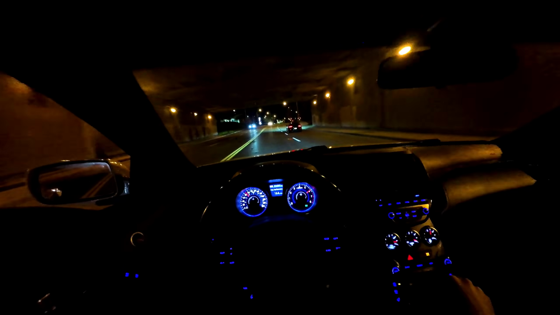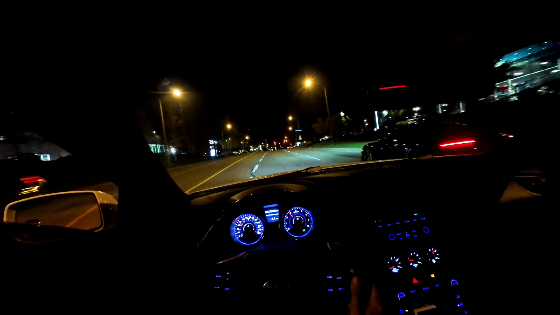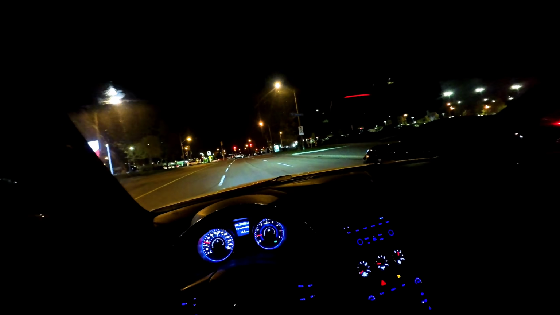Nothing. Wow, he didn't even do anything. We're gonna get right behind him though. I thought he was gonna do something, bro. He had dual exhaust and everything. It's not aftermarket though. I don't think it is.